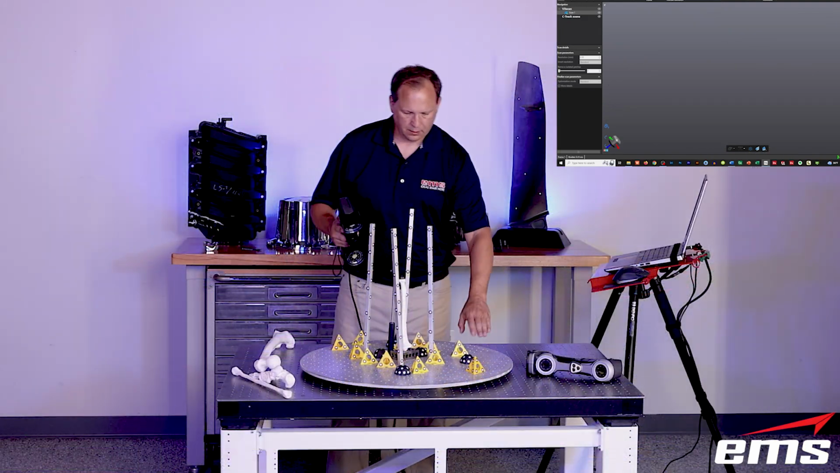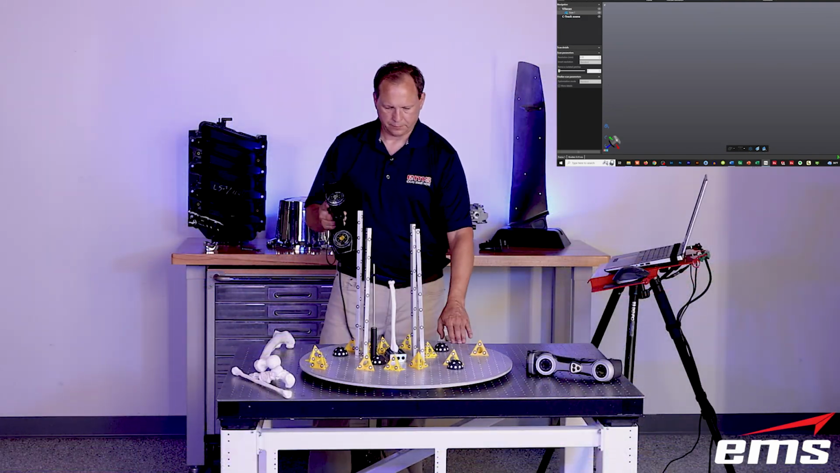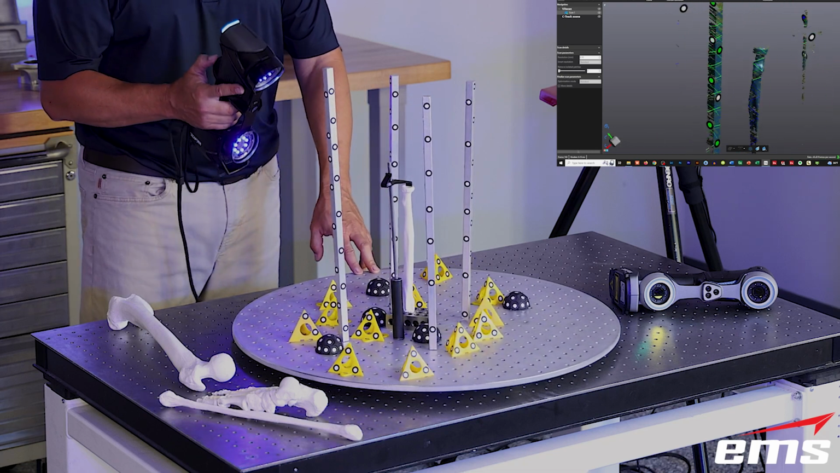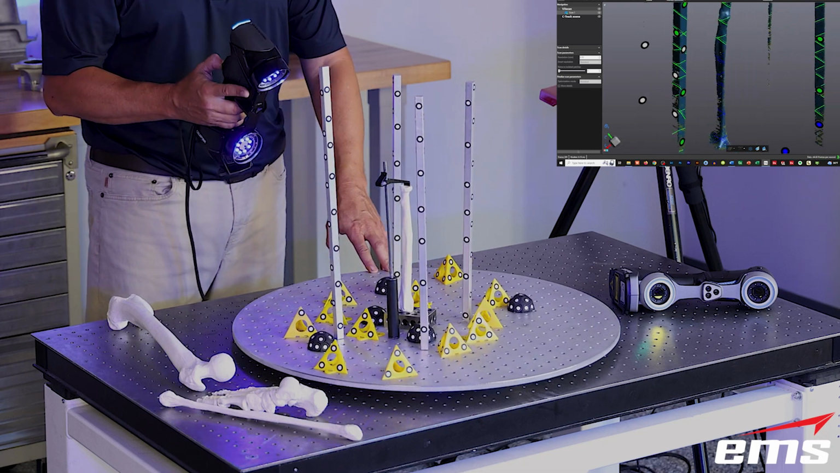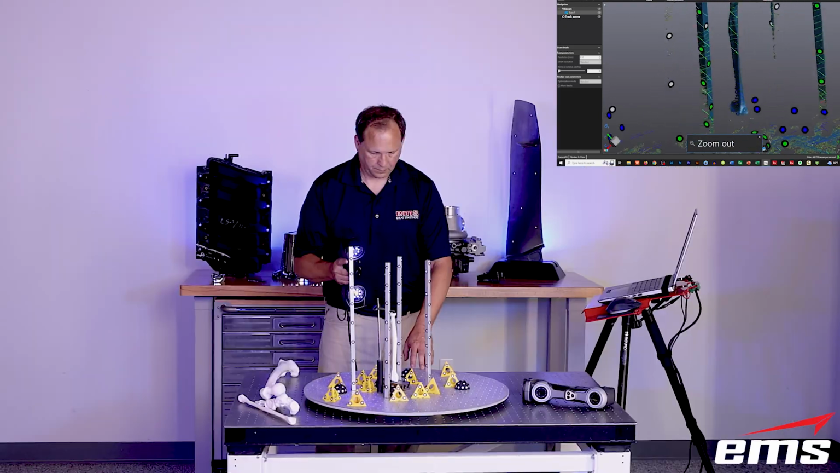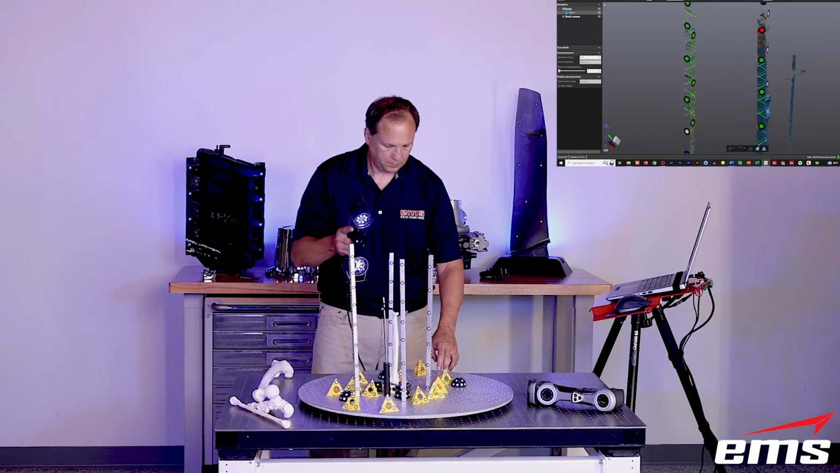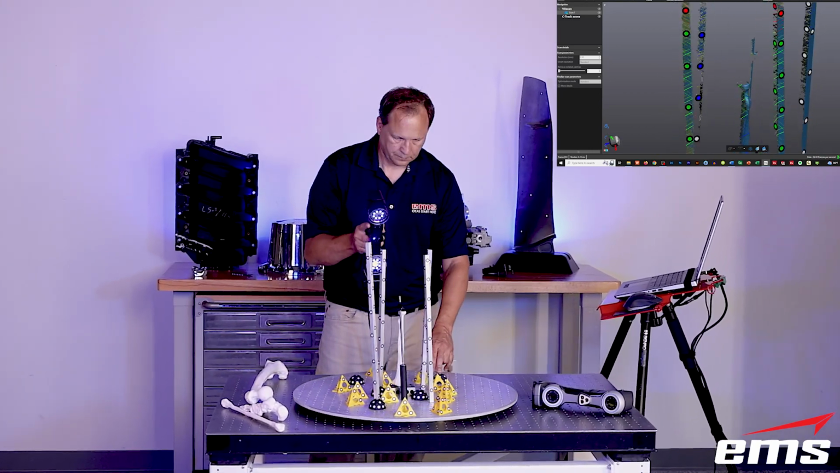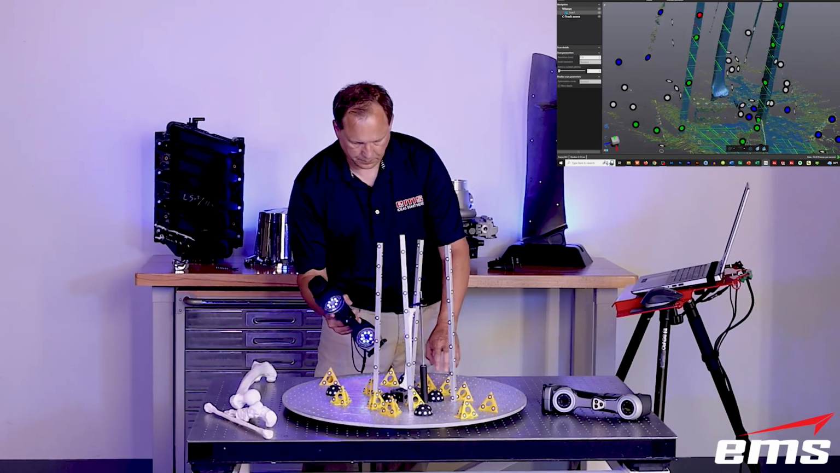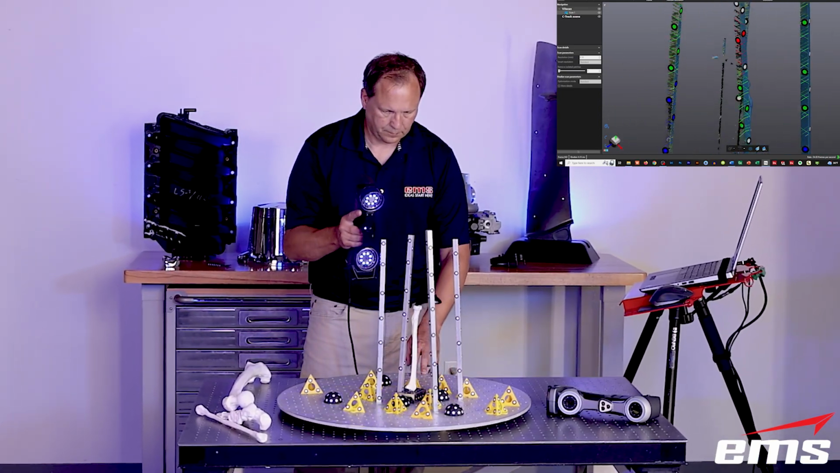Okay, next up, we're going to do a smaller bone. For this one, I oriented it vertically, and I'm using some vertical bars. This rotary table we're using here just has threaded holes in it. This is just something we had made. And then I've got some 1/2-inch vertical bars that you can see that have targets on them. We use this kind of setup to do turbine blades quite a bit.